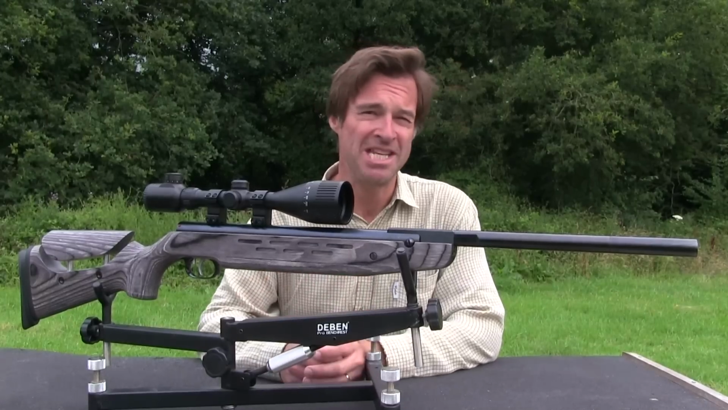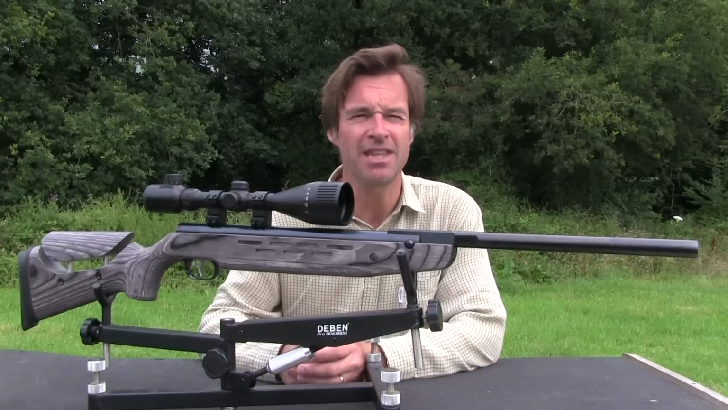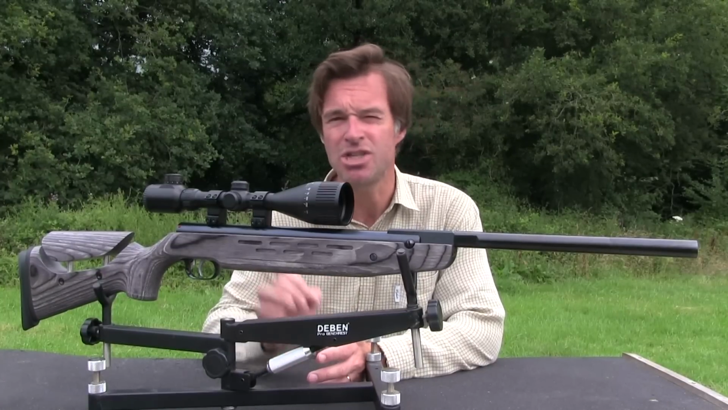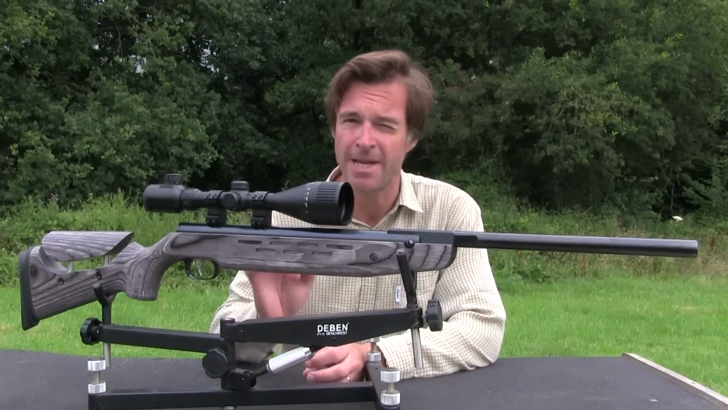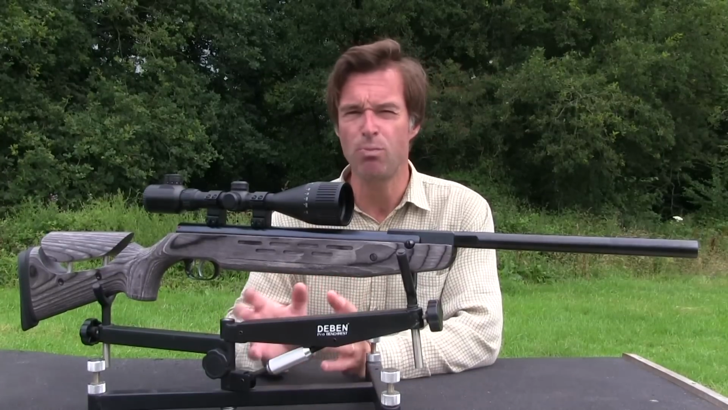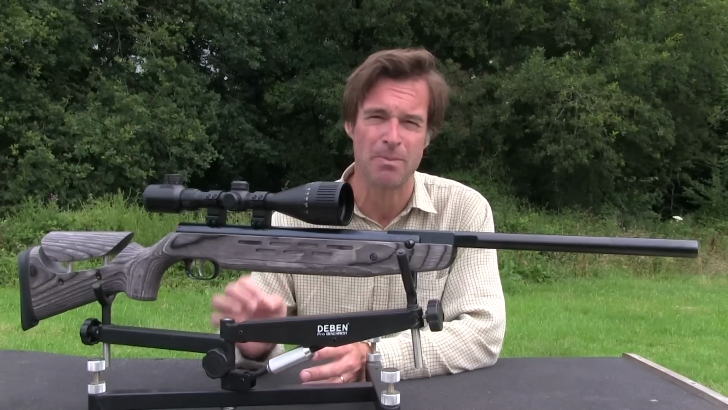The big update on this gun is the grey laminate stock, which looks fantastic and brings it bang up to date. Apart from giving the gun's aesthetics a real boost, it is also very functional. Correct gun fit can make a huge difference when it comes to shooting accurately. This ambidextrous stock can be tweaked to properly fit you by means of its height adjustable butt pad and cheek piece. The styling of the stock bridges the gap between sporter and target and still manages to look elegant despite that adjustability.